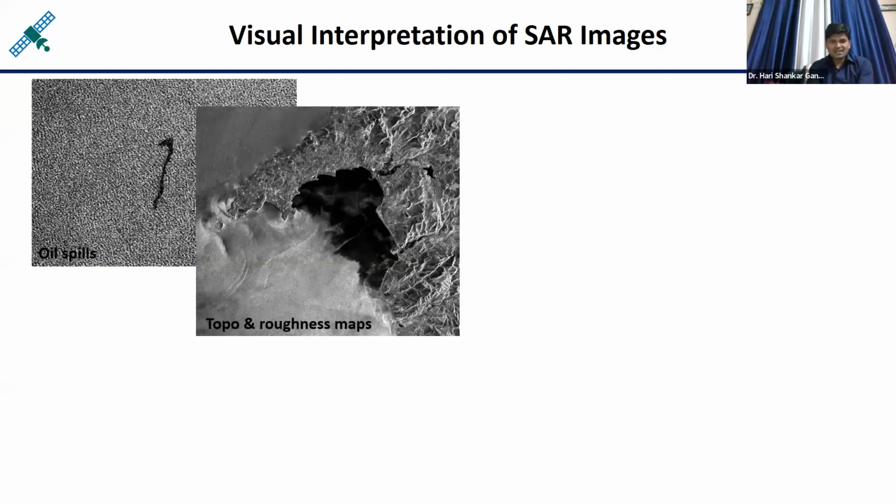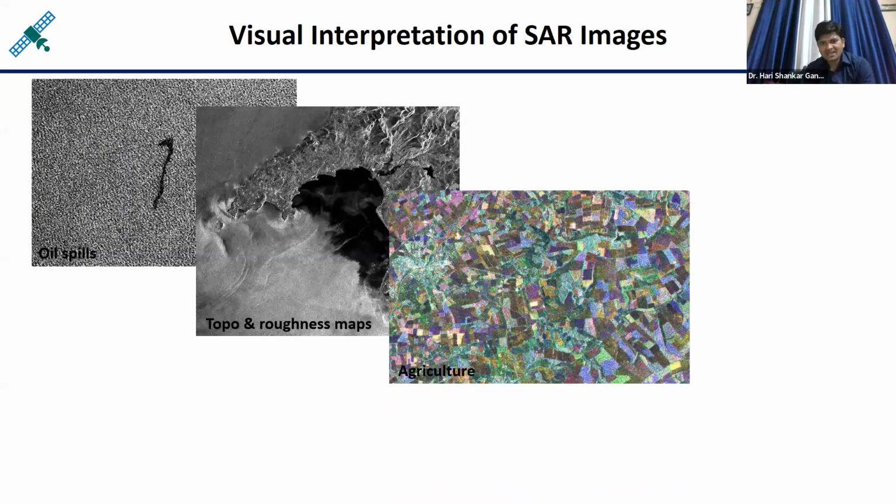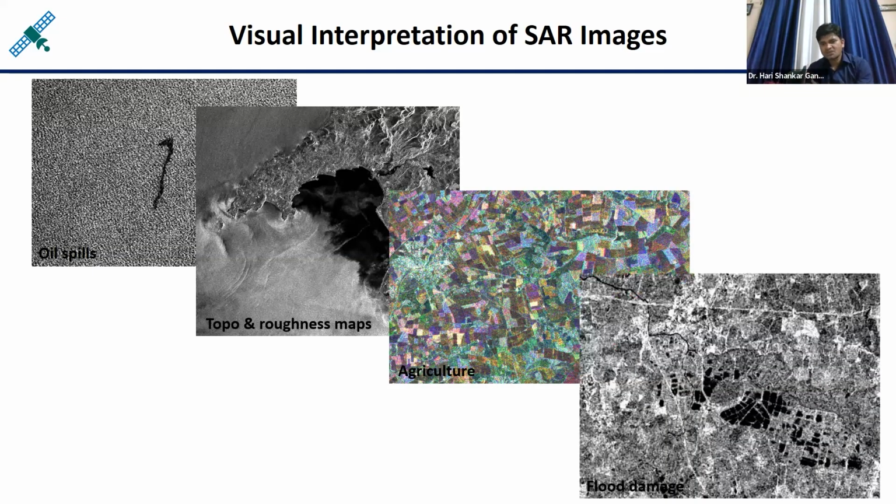Same thing here, the roughness maps, wherever more roughness, rough surfaces are there, you observe clear bright pixels. Here you can see the agricultural patches, different types of scattering you can classify, and you can classify all these fields very easily. So small fields you can very easily visualize in the radar images. Here the flood situations are shown. So these are some of the beauties of the SAR images.